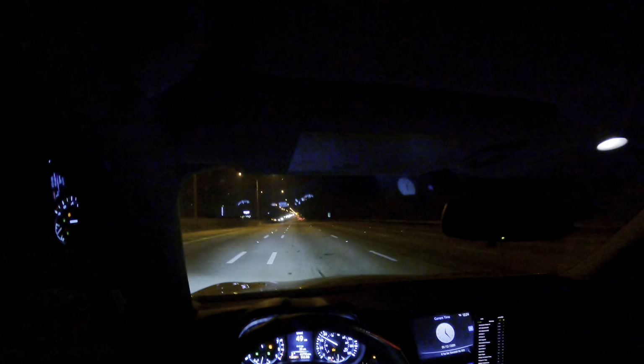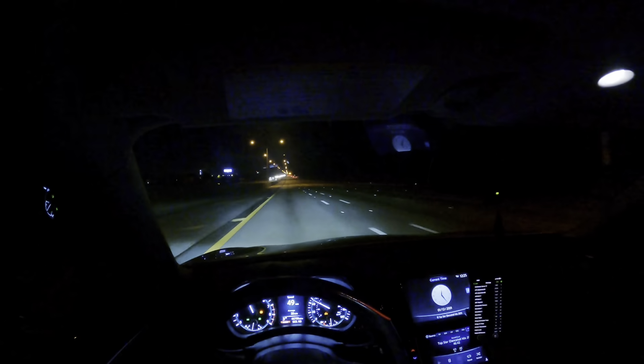Yeah guys, so right now I'm about to do the third gear pull when I go over right here, so I can send it over to RaceBox. So yeah guys, stay tuned. Okay guys, so I'm going to do the third gear pull right now. I'm at 3,005 RPM and I'm going to floor it.